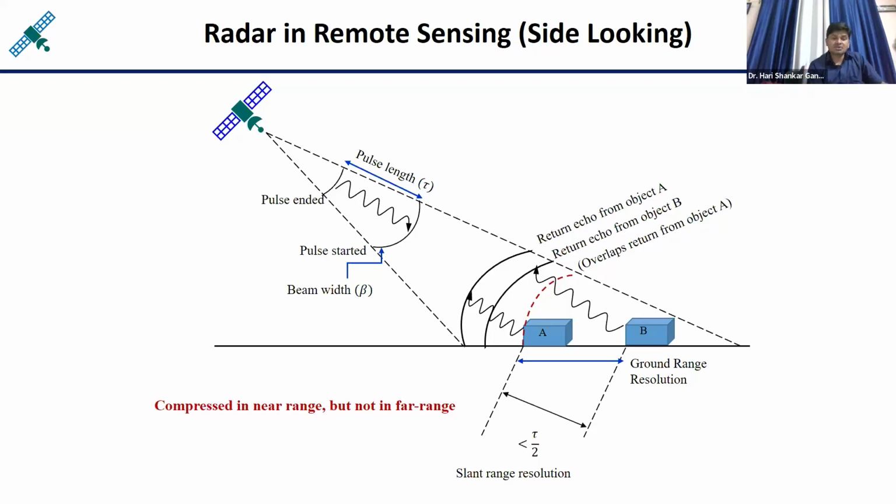Okay, and coming to the slant range resolution, you see this particular pulse is going, and when it reaches here, the front portion of this pulse interacts first, and that comes back. When it travels half the distance, the back portion will also coincide.